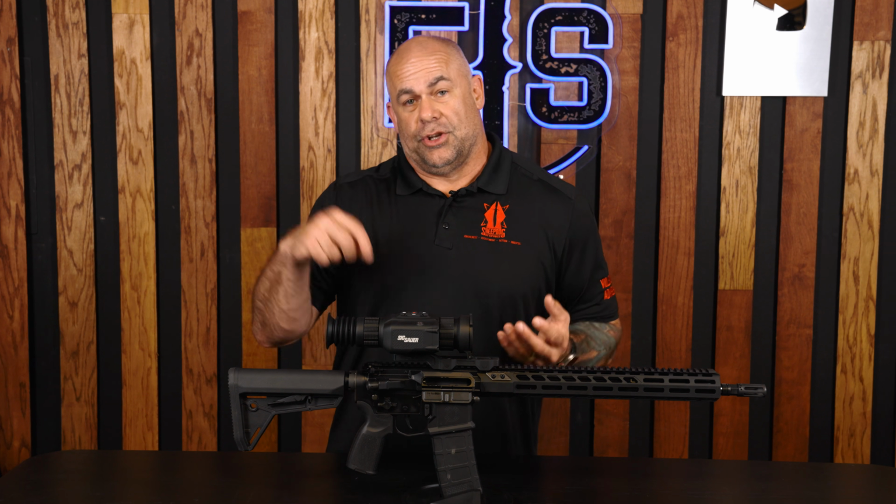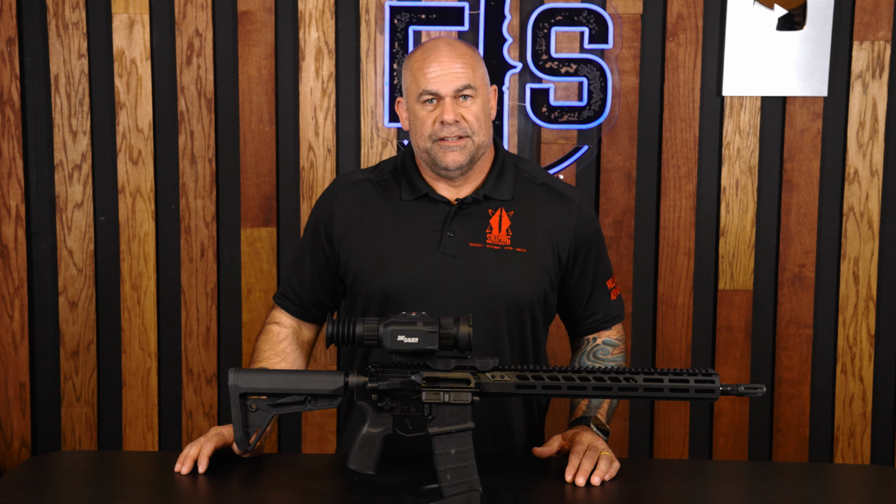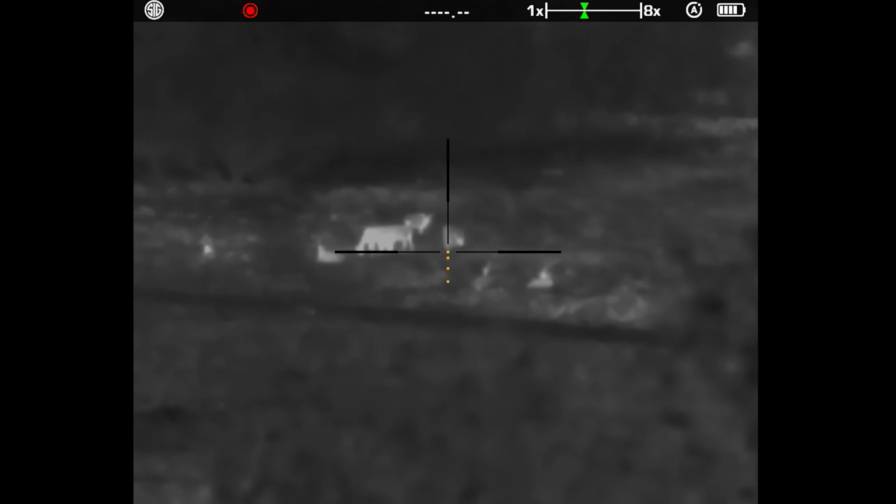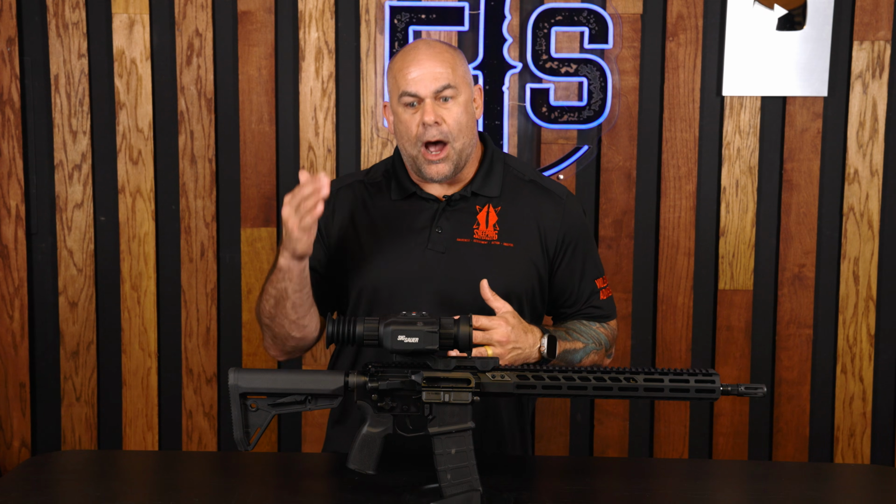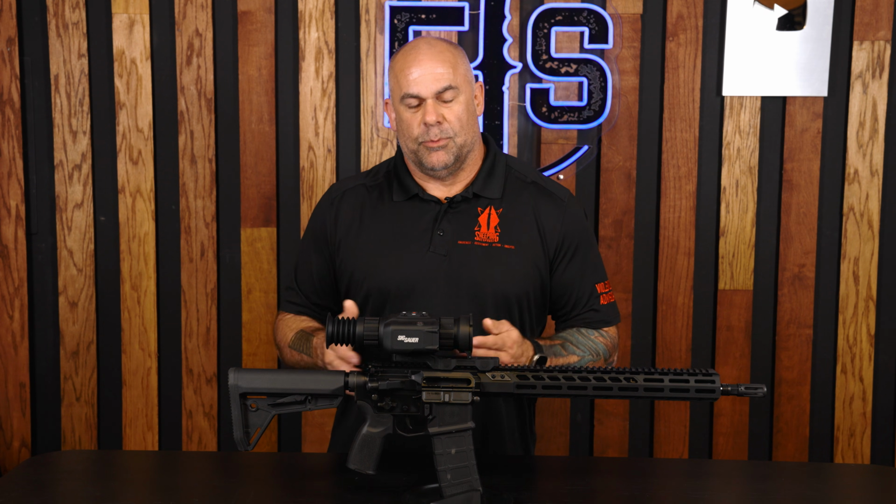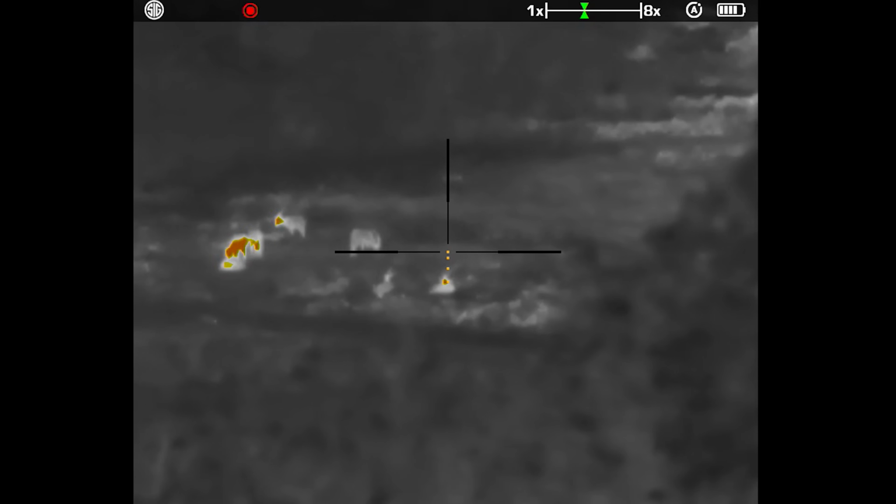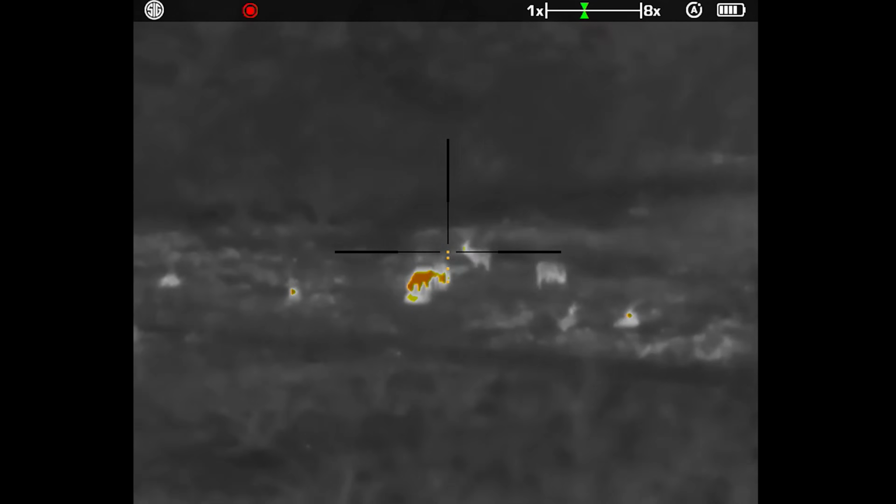Now we have some footage so you can see the footage of us just observing different animals, some exotics, some very cool animals that they have out at Buckhorn, just so you can get an idea of how easy it is to spot animals with this thing. We were able to use this on an overcast day, not even at night, and still see things fantastically bright through this thing.